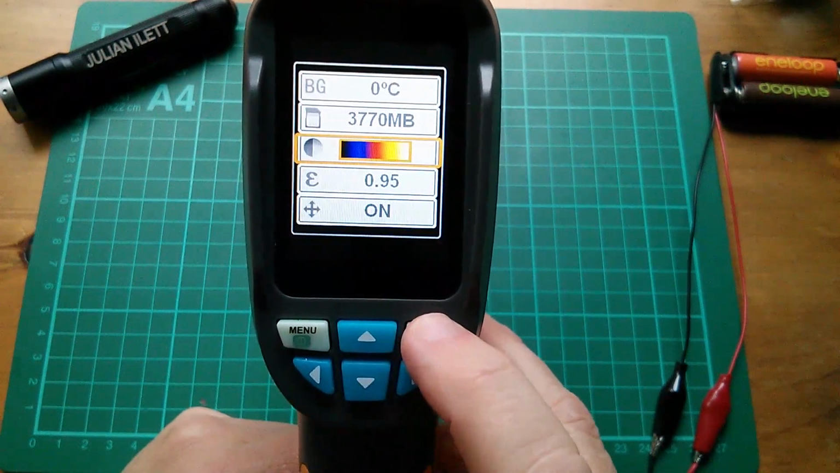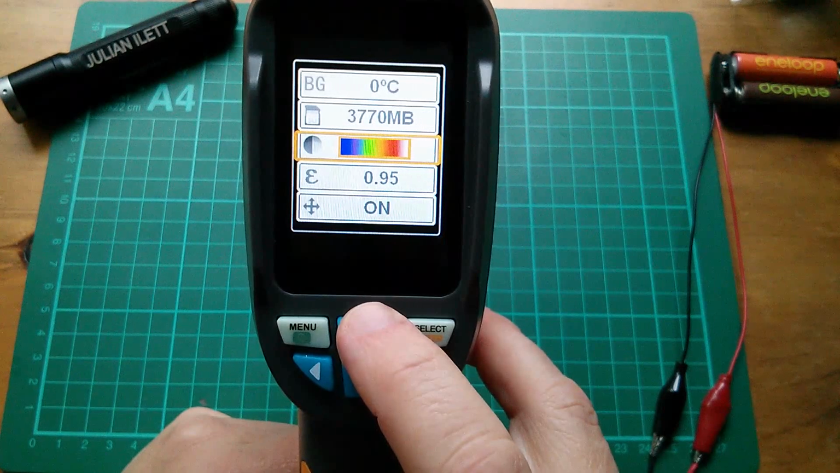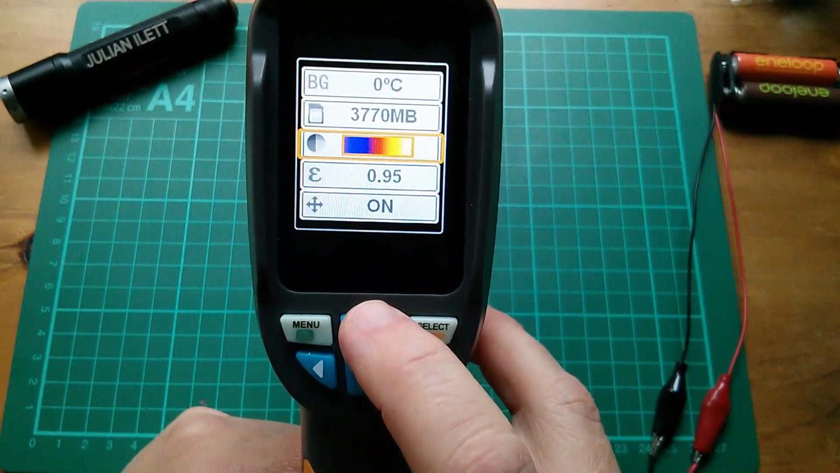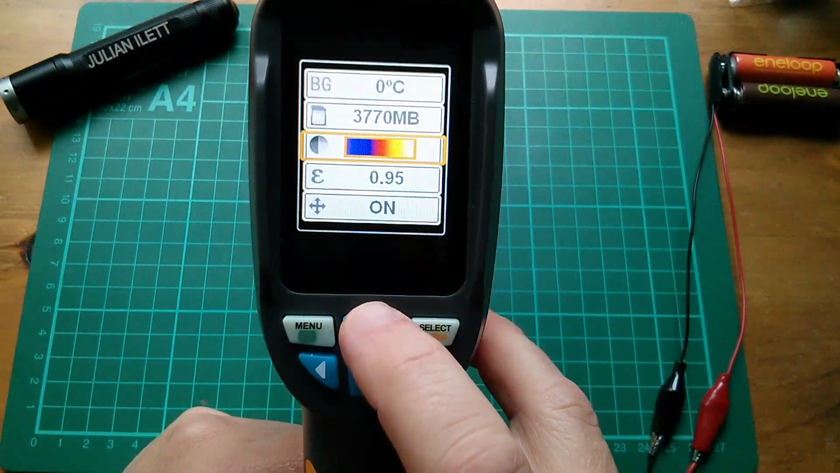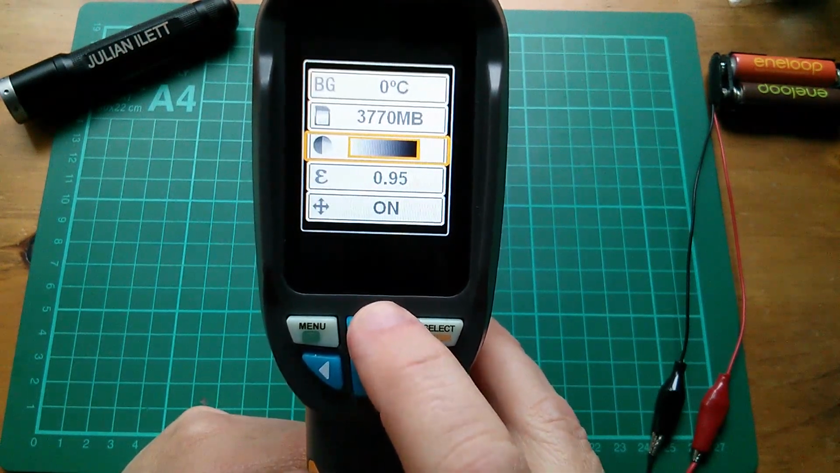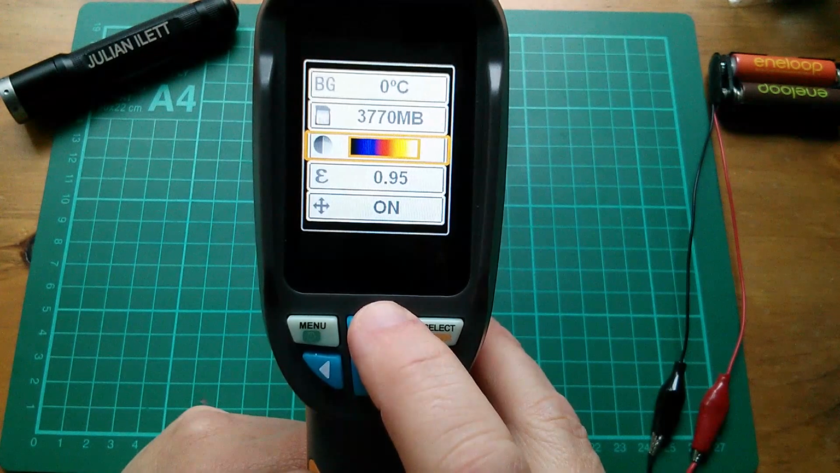You can change the palette. Now there are 5. Black to white through blue, red, yellow. We've got blue to white, it would appear, through purple, green, yellow and red. We've got purple to white, which I think is a bit strange because black to white just makes more sense to me. That's through blue, red, yellow. Not a huge amount of variety there really. And then we've got simply black through white and the inverse of that, white through black. Now I've been finding this one the best. Black at one end, white at the other, with a few colours in between.